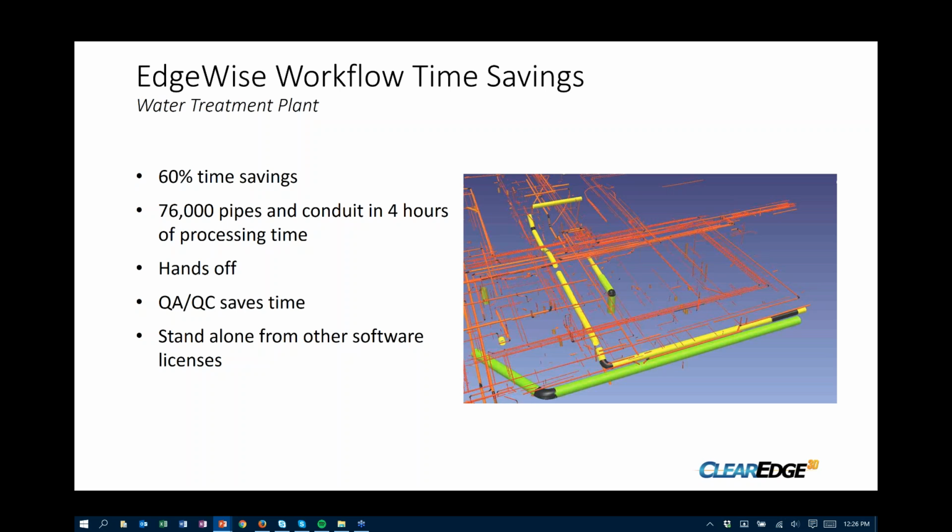And Edgewise was able to find over 76,000 pipes and conduits. That certainly gave us a very good head start on this particular project. As I mentioned, it's all hands-off time. We actually estimate, and I feel we're probably pretty conservative on this, a 60% time savings.